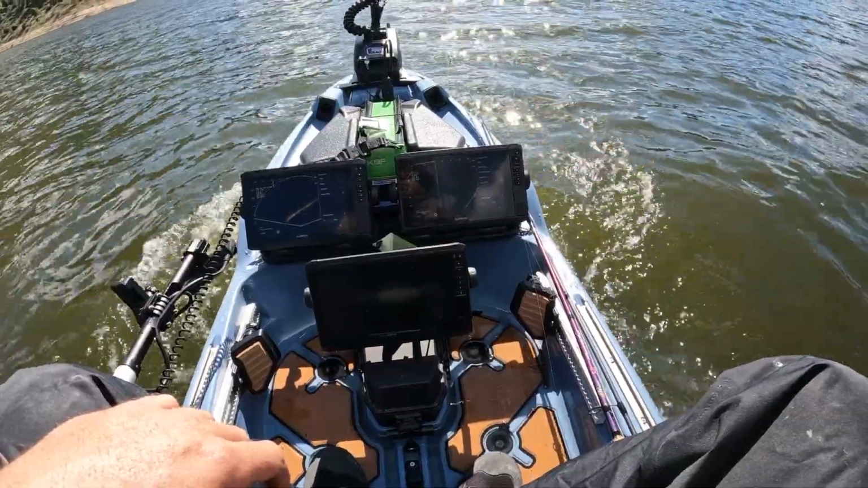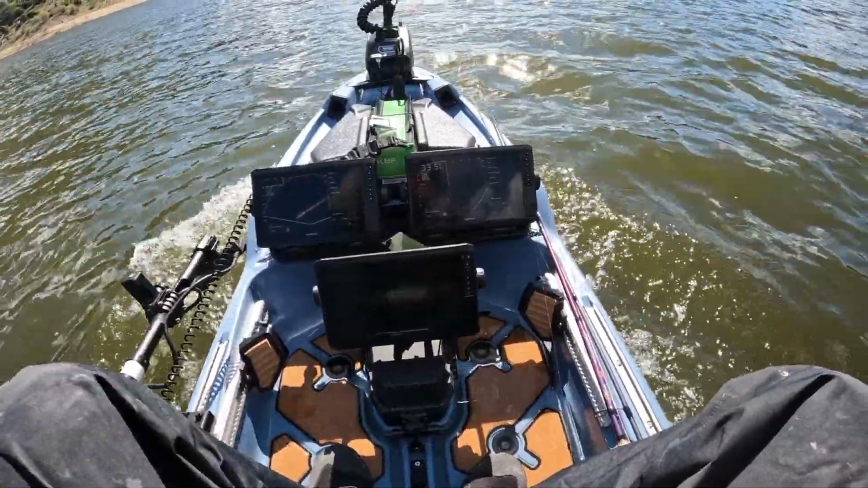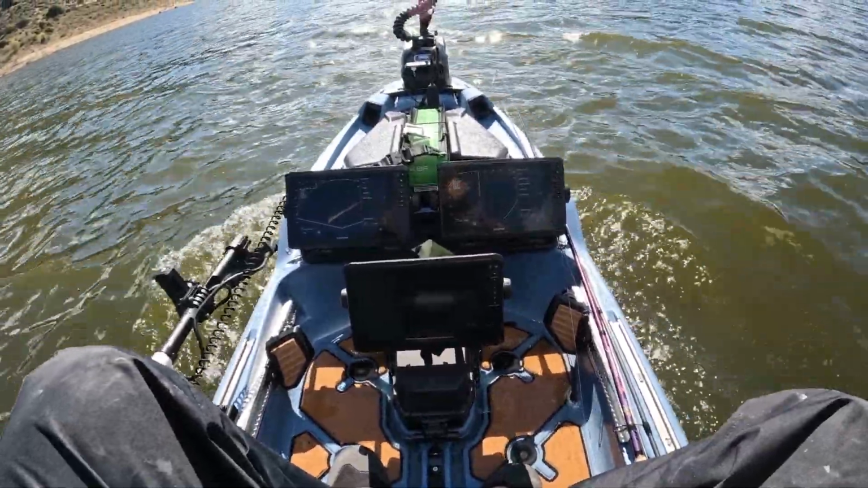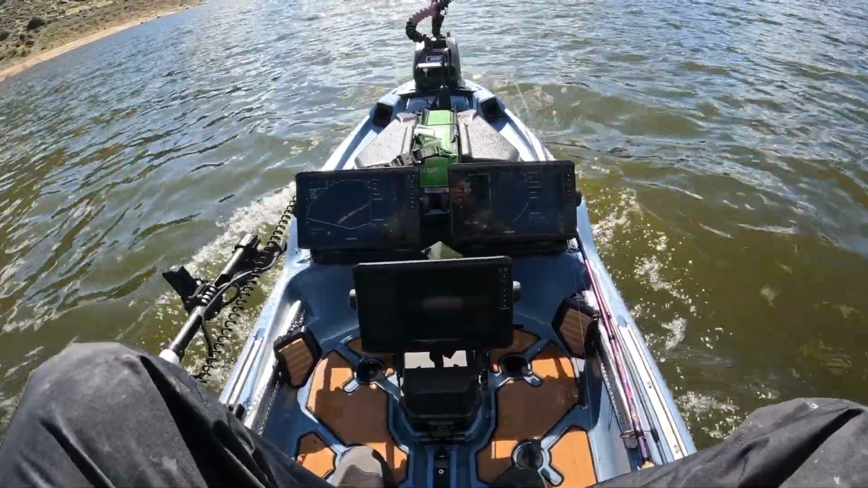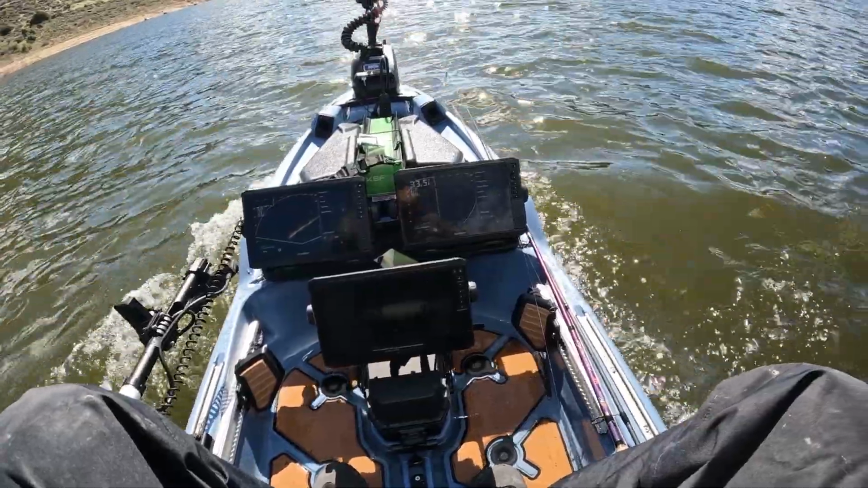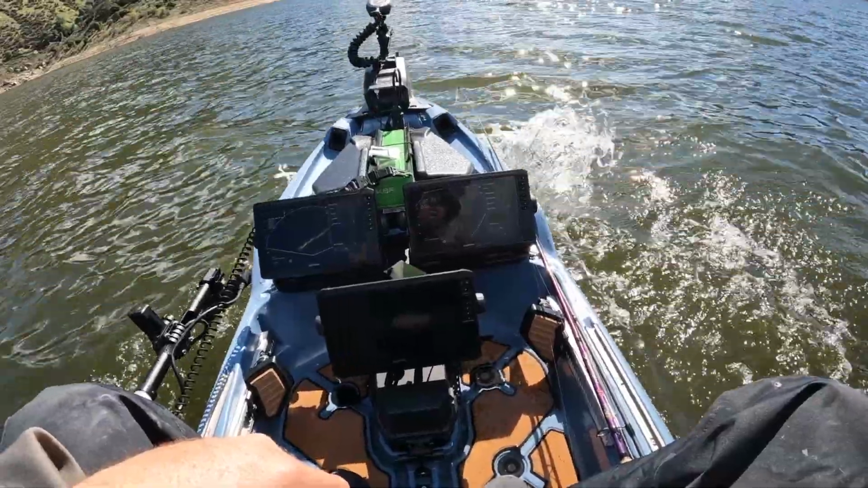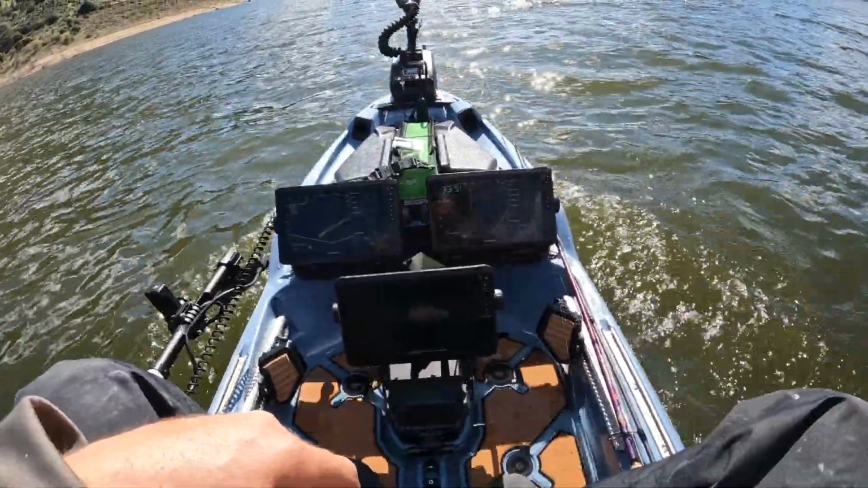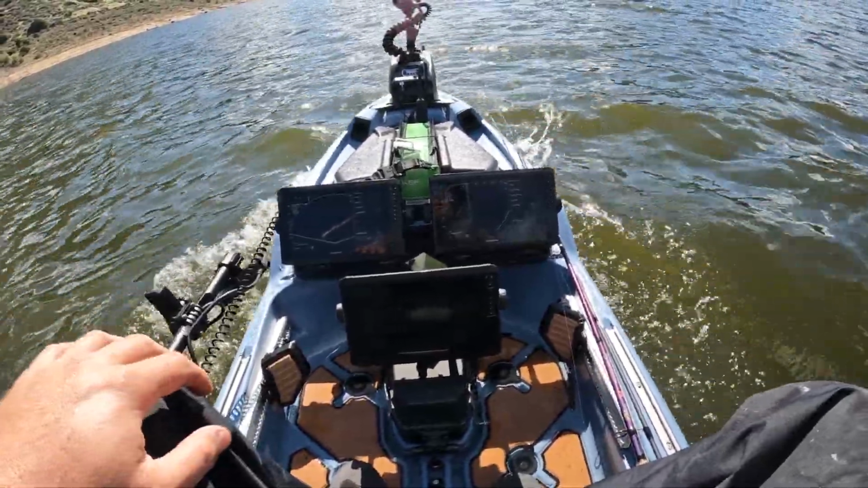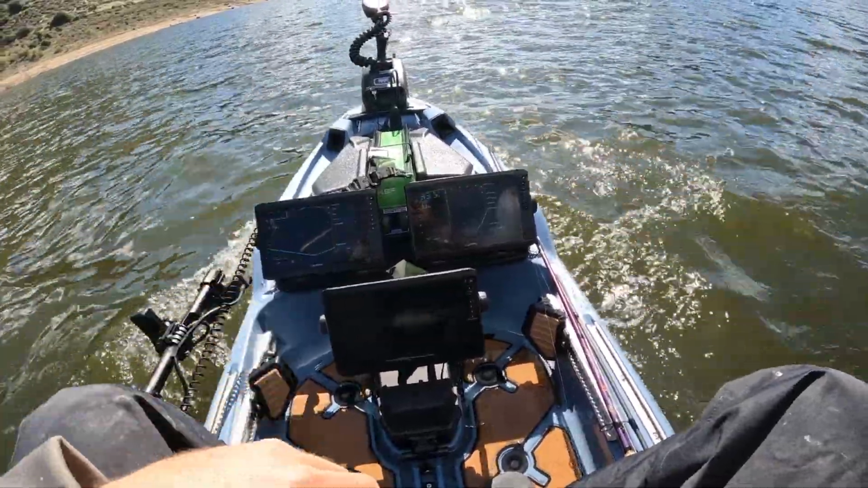Alright guys, we are going to make a run back towards the front. Today has just been so funky, man. It has been tough. I think it's just the combination of getting used to a new kayak, but also just sucking and not catching fish makes for an interesting day. But it's only 1 o'clock. We still have 3 hours of fishing. So let's see if we can go put together a late day pattern. Let's get on that late day pattern.